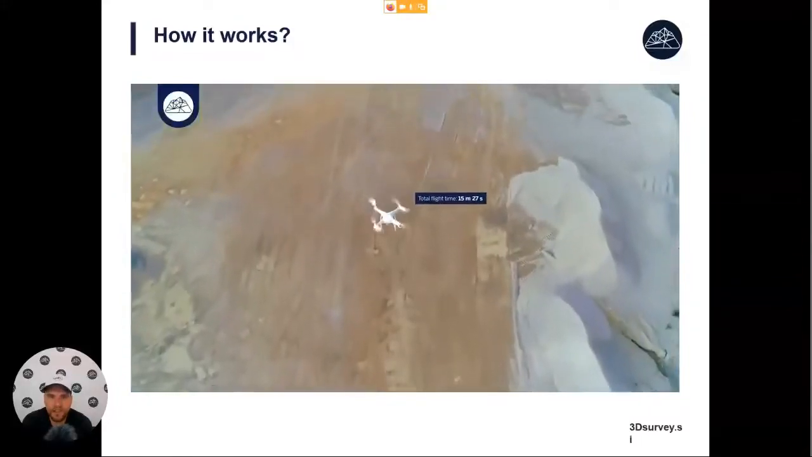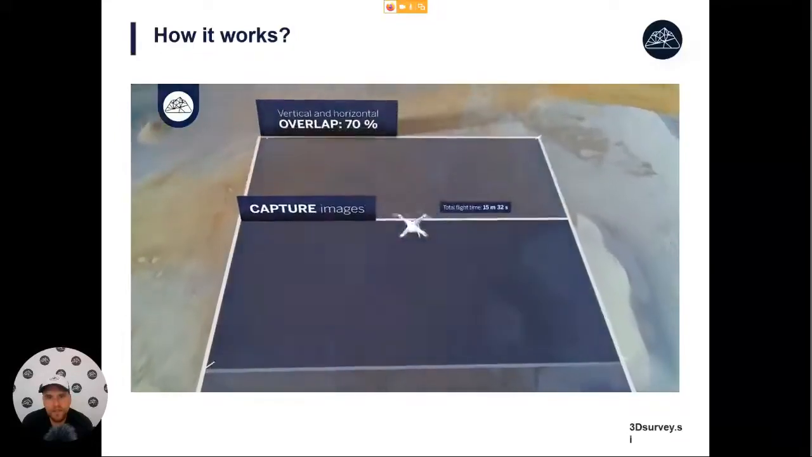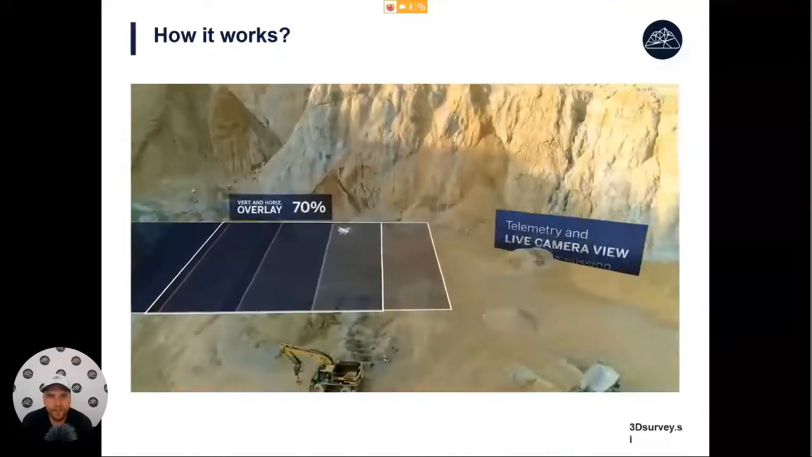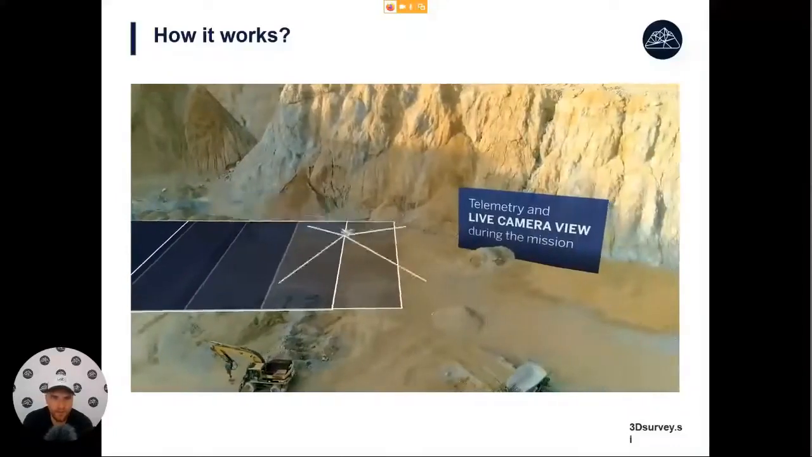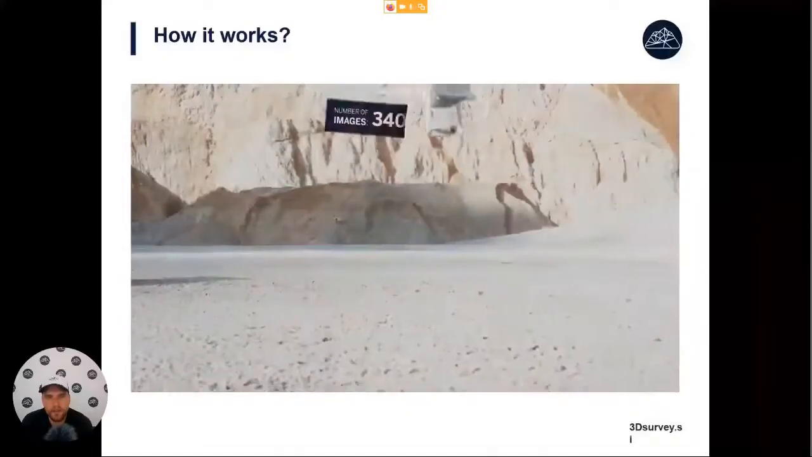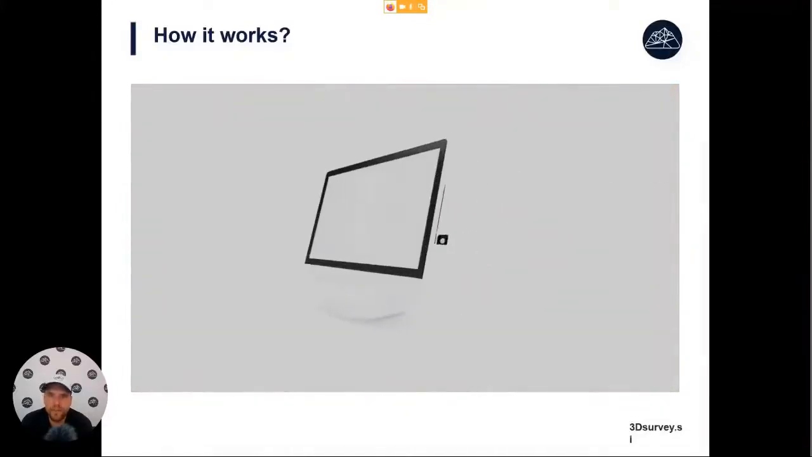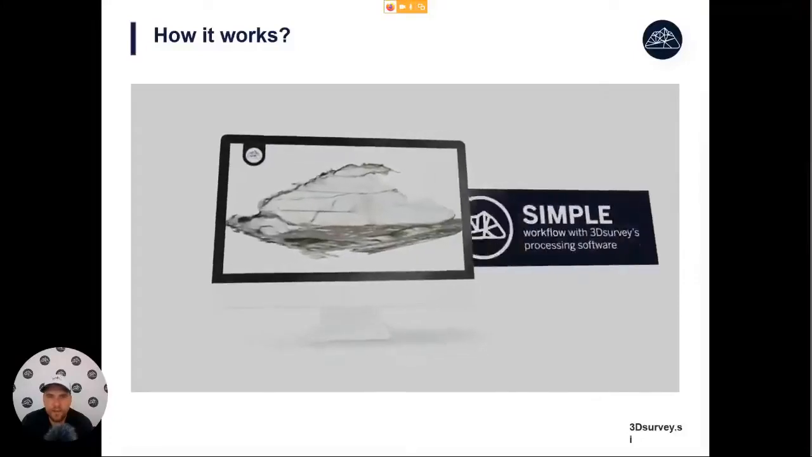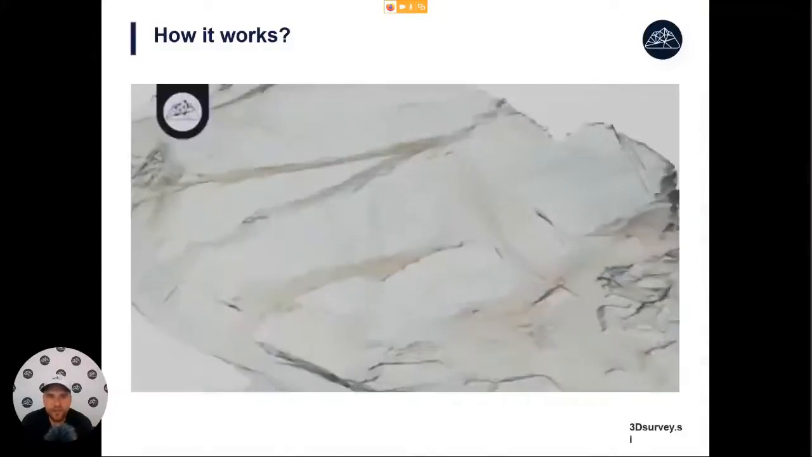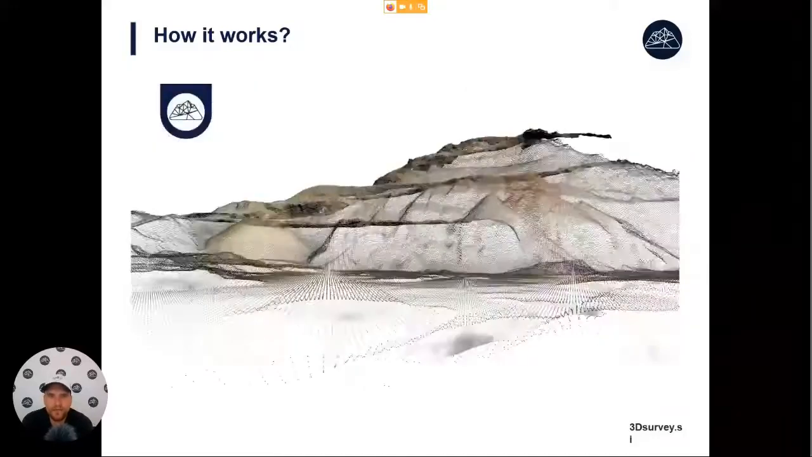We press a button and the drone will take off. In 15 minutes' time, it can cover an area of 500 by 500 meters. So that's pretty good. Or it can map a distance of road of more than 1.5 kilometers. After the flight is done, we get a lot of images. These we transfer to our PC where we process them and we get some final results.